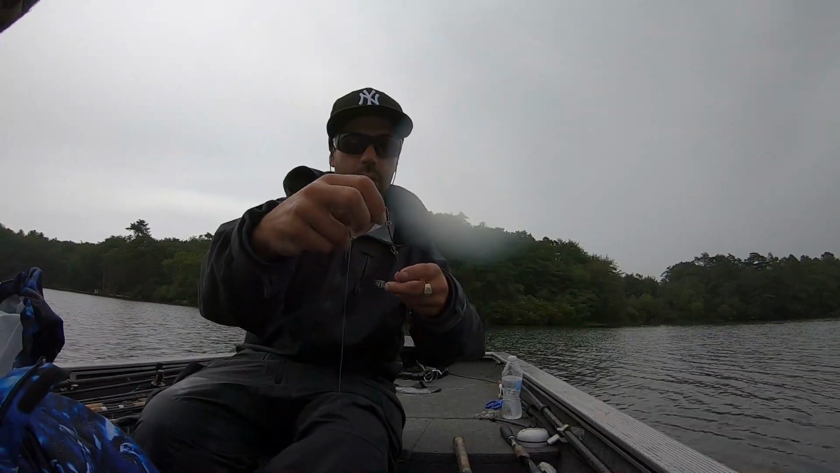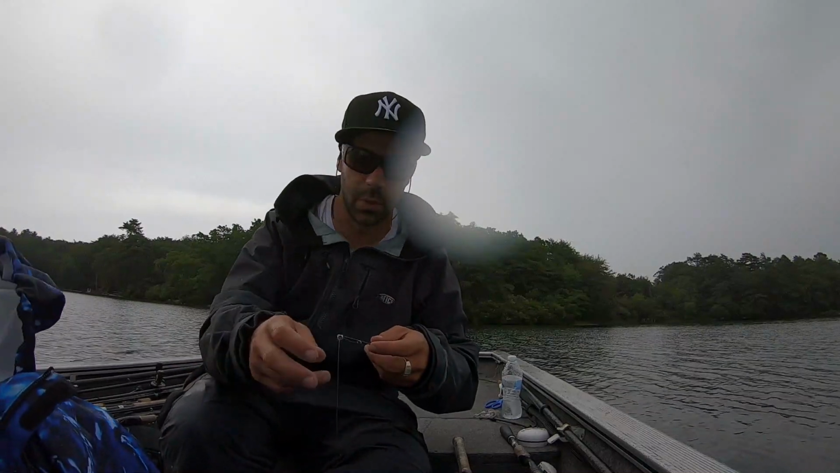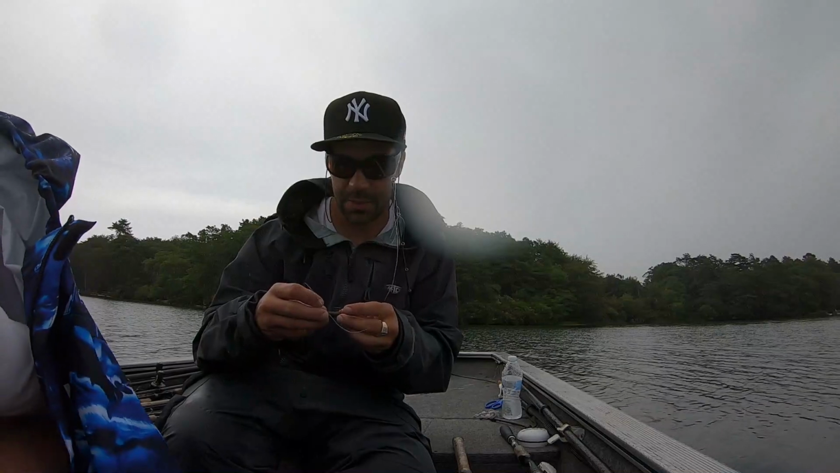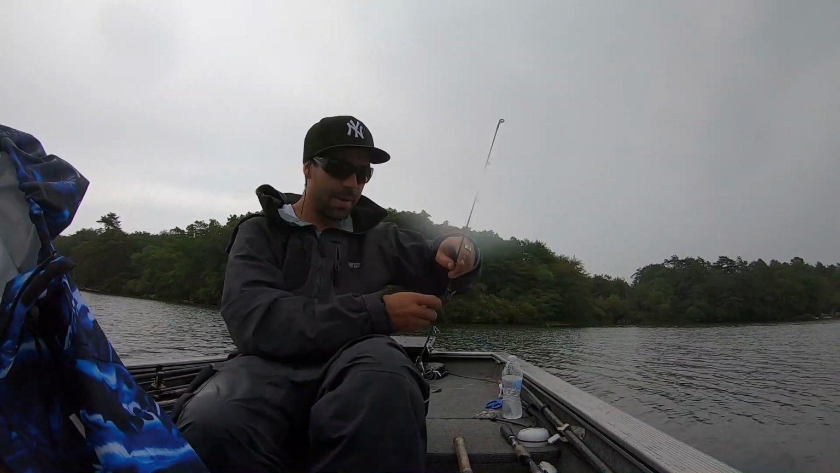I have one more good piece of isolated grass that I saw earlier off of another point. I can go there with this Ned rig and potentially catch another keeper, and it's good to have that in my back pocket. All right, guys, I put some hours in. I had some success today. It was a little bit of a grind, a lot of small fish working for my bites. You know, it was a little bit of work.